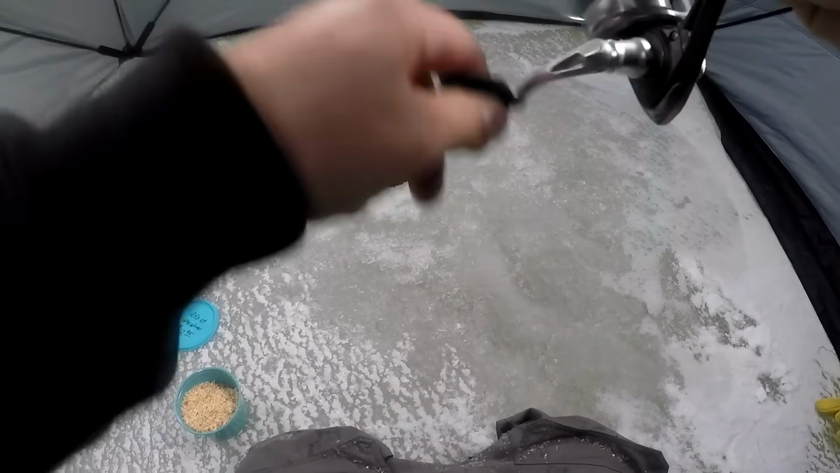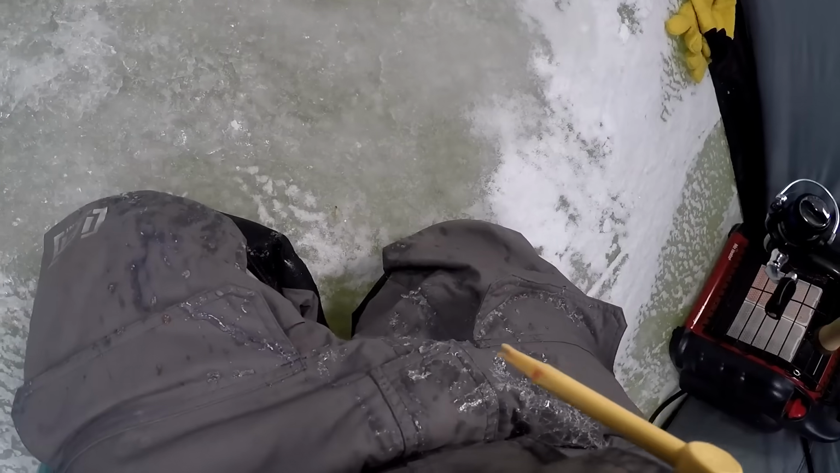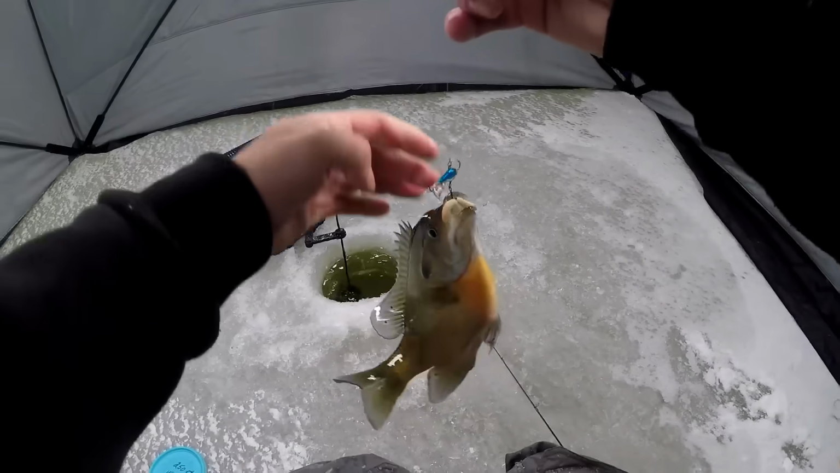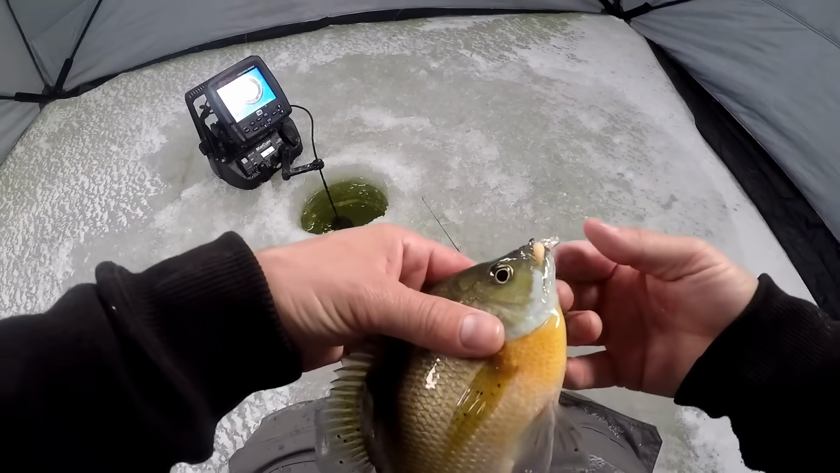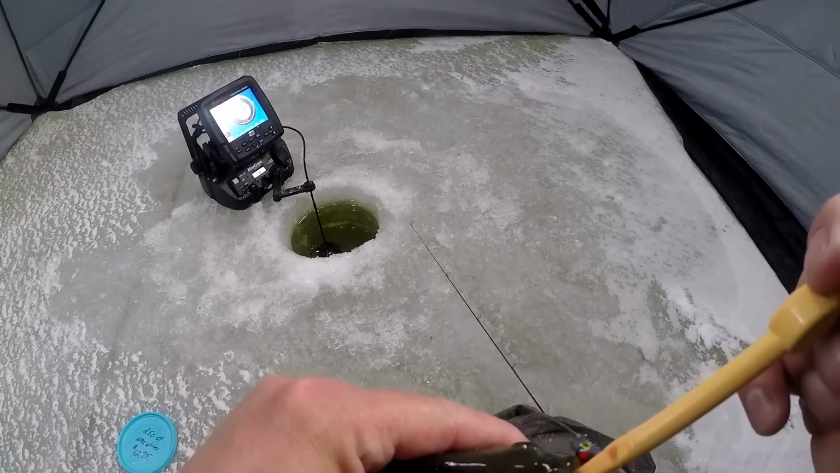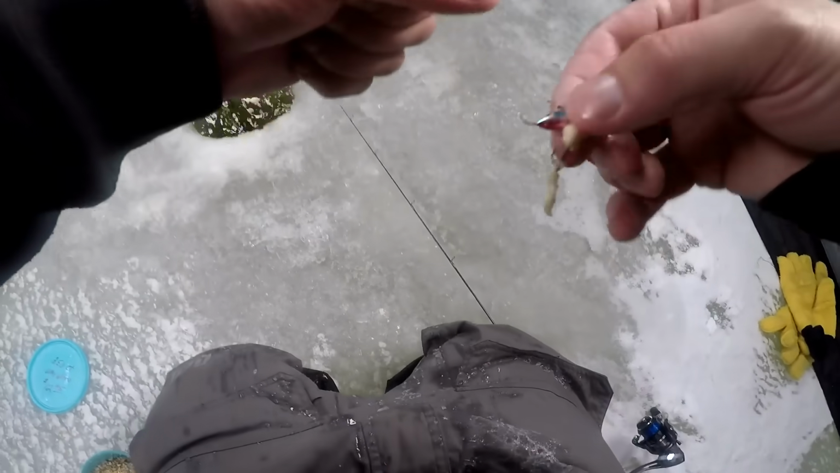Here's a fish. Feels like a crappie. Bluegills have that distinctive circular fight to them. Oh no, it is a bluegill. Gosh, I thought it was gonna be a crappie. There's a nice bluegill. Yeah, jig and wrap some wax worms. Nice bluegill.